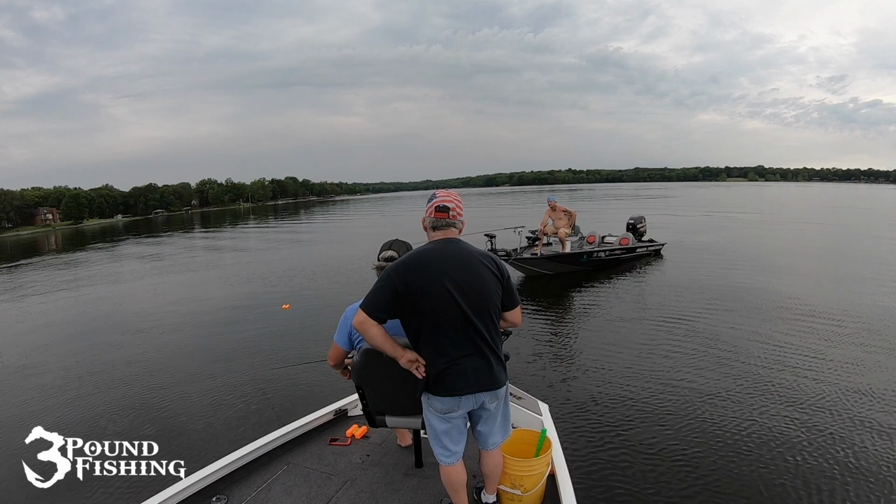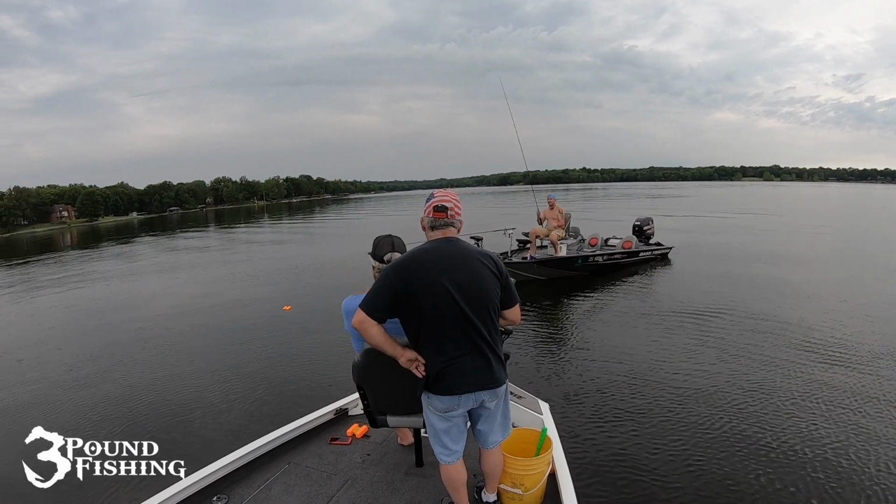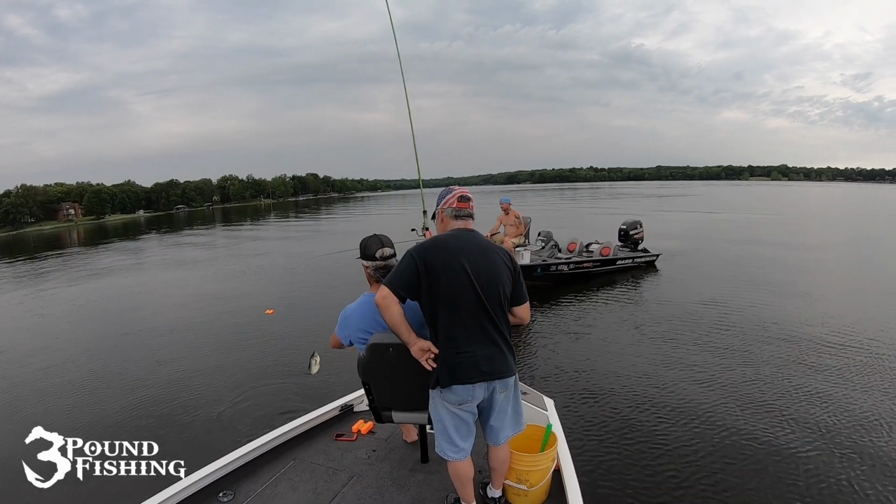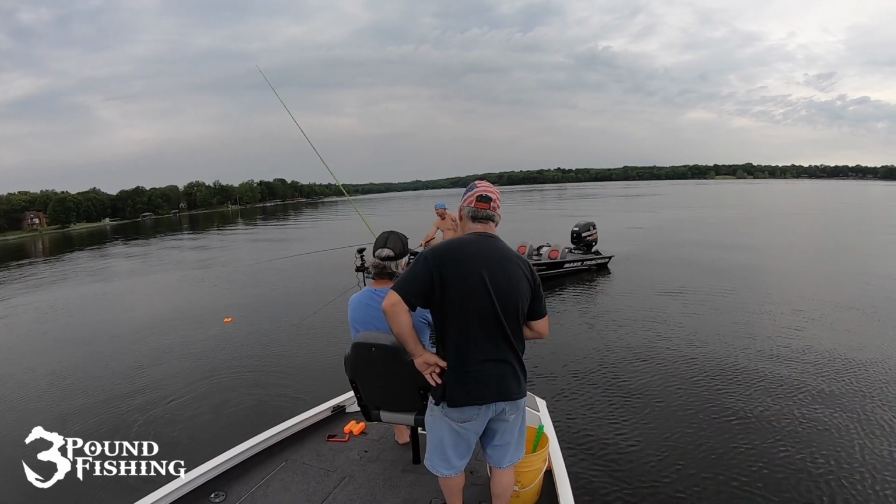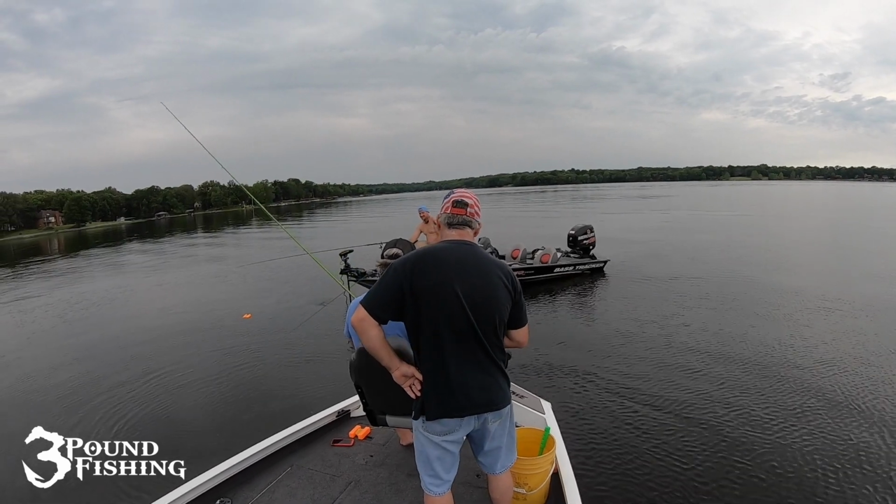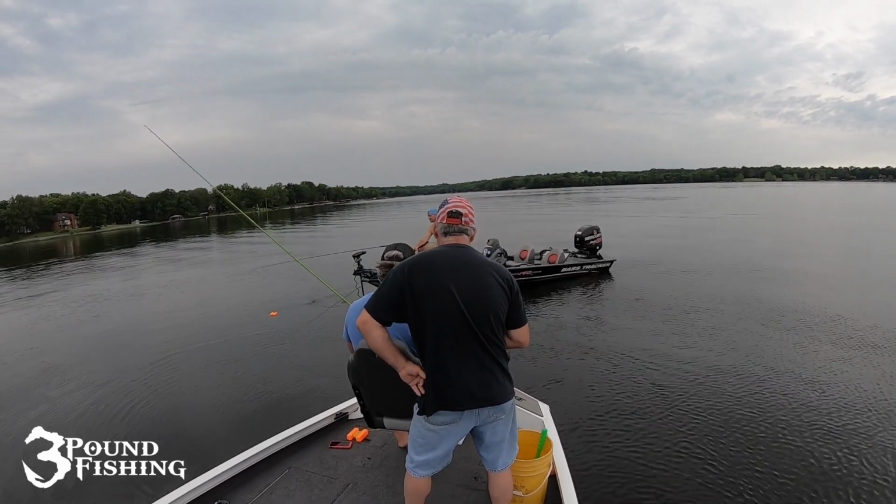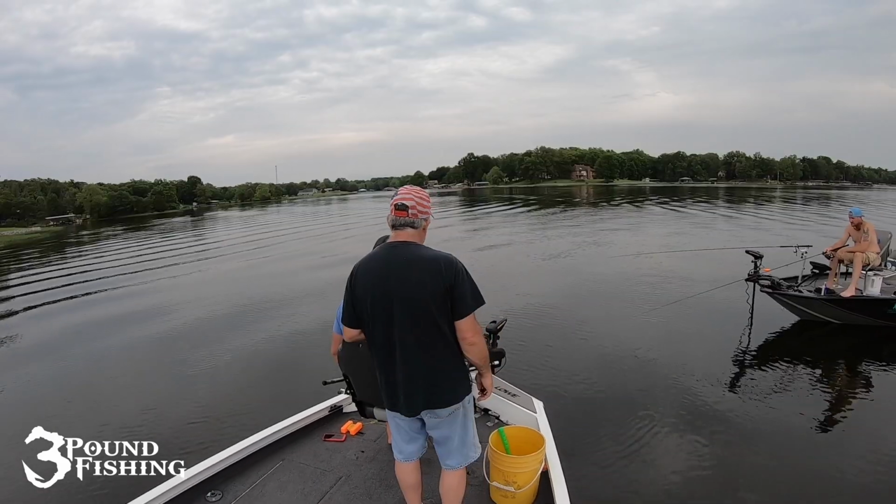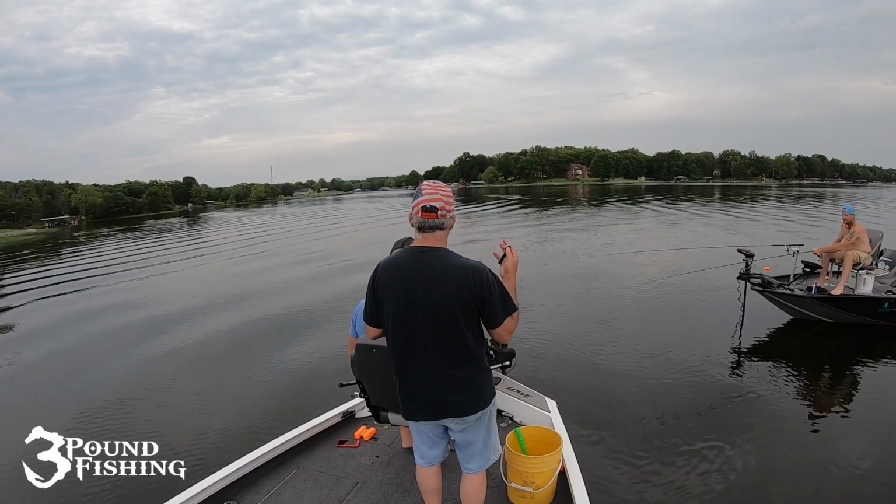Two right there. Something's come up. There he is. Somebody came up from behind and got it. The thing that is cool is that you don't have to guess where you are in the water column. You can see it. You just watch it and pop it right in front of their nose. And you just hope the big one gets it.